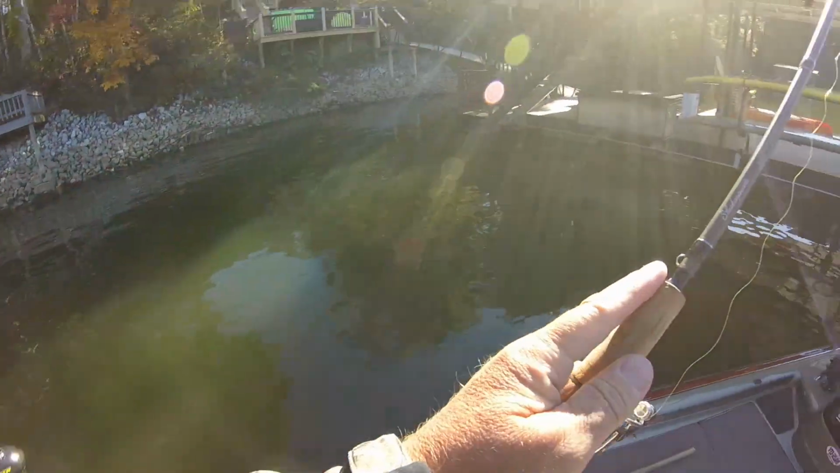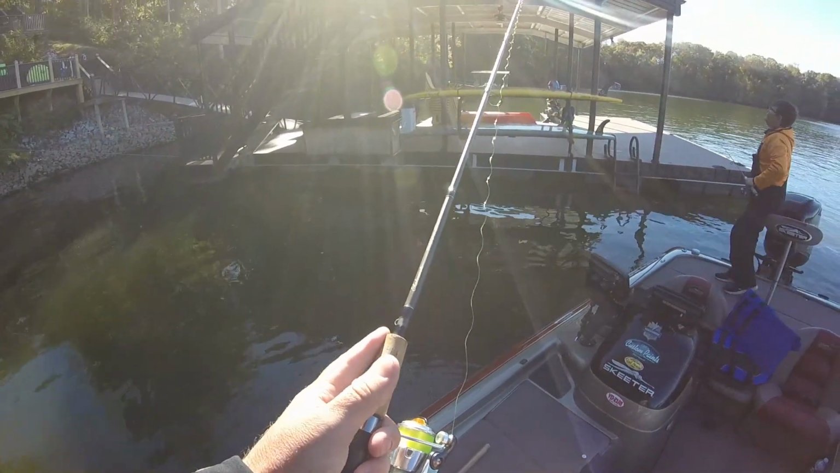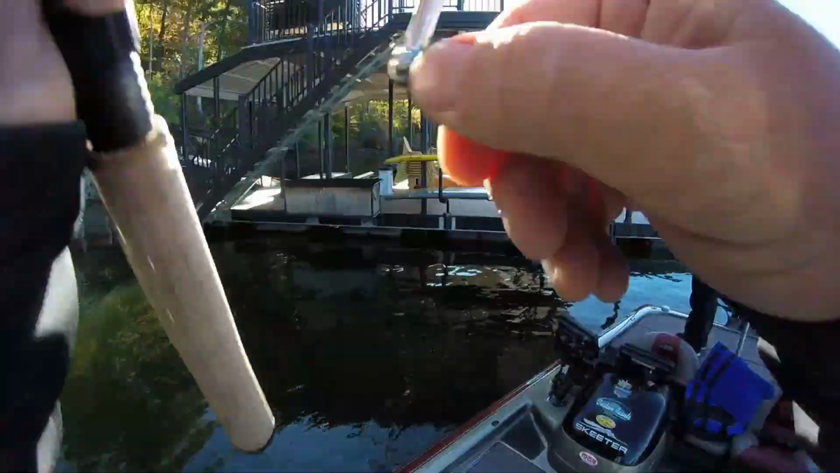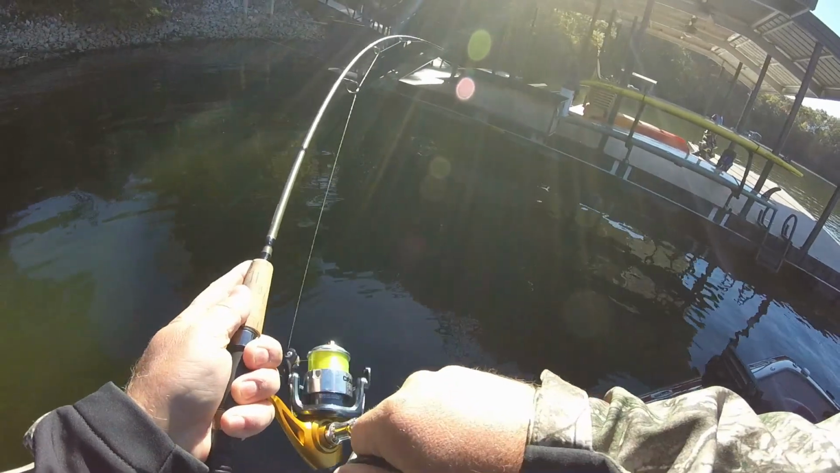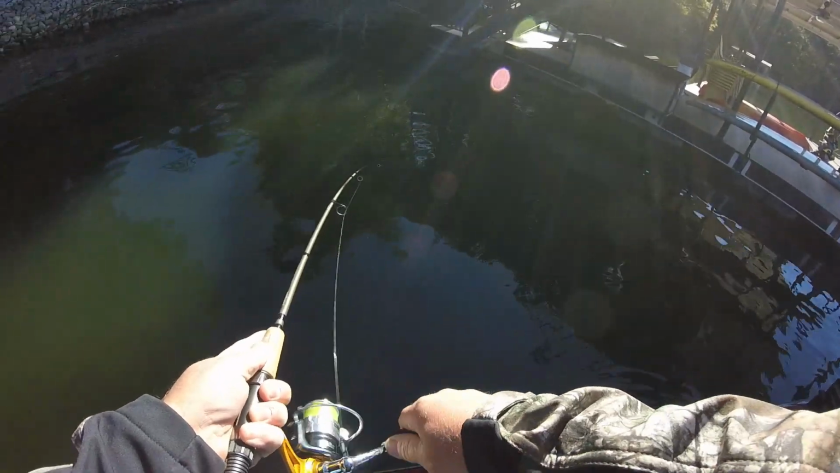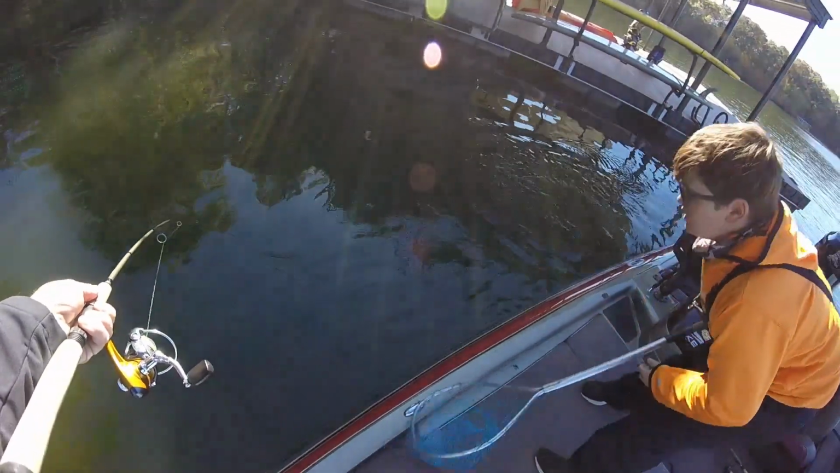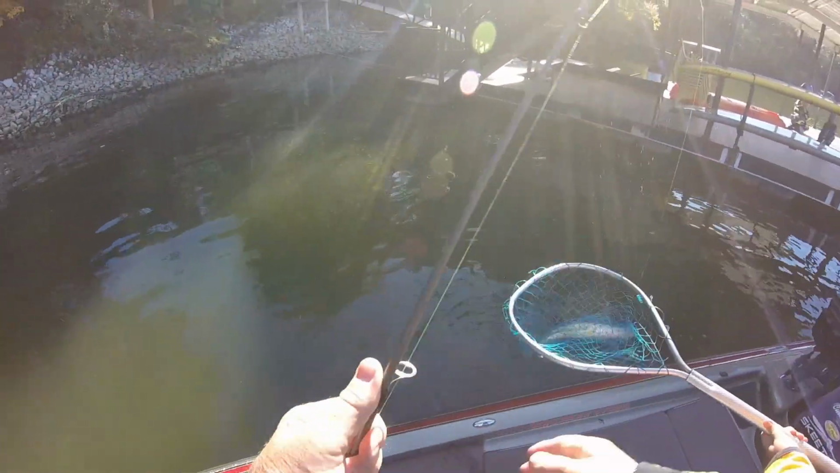I'm trying to give you the first shot, but I don't know if you'd have done that one or not. Oh yeah. This is a good one right here, dude. This is probably a dipper. Look at that. Yeah, baby. There.